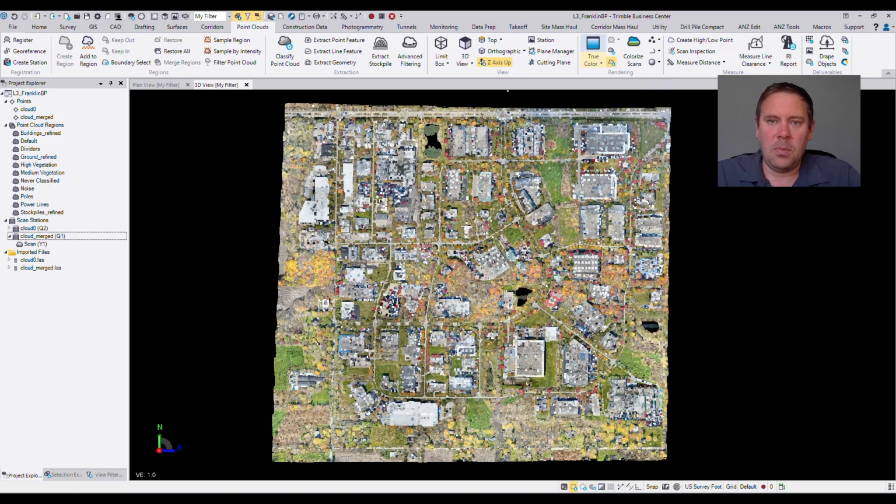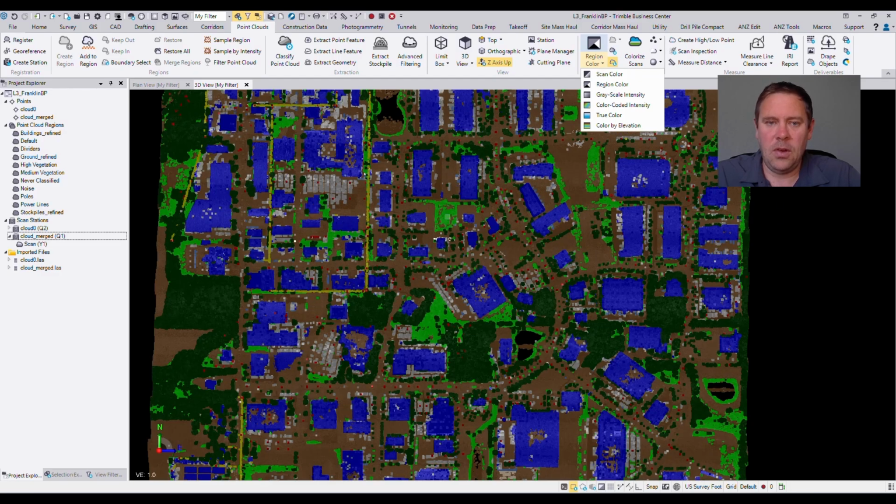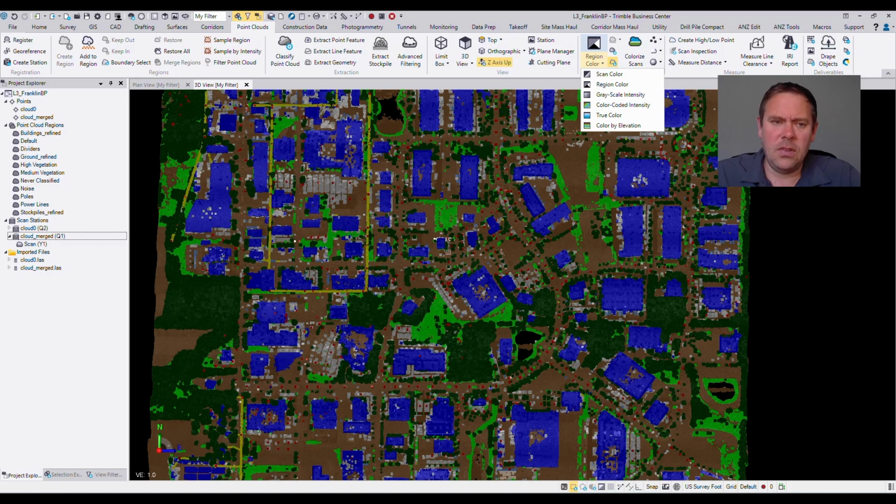We'll just colorize by our region there. There you can see we've got power lines, we have power poles, different barriers, that sort of thing, high vegetation, low vegetation, or medium vegetation, buildings, and ground. Again, it does a really fantastic job, especially with the ground. We can make surfaces based off of that are just fantastic.